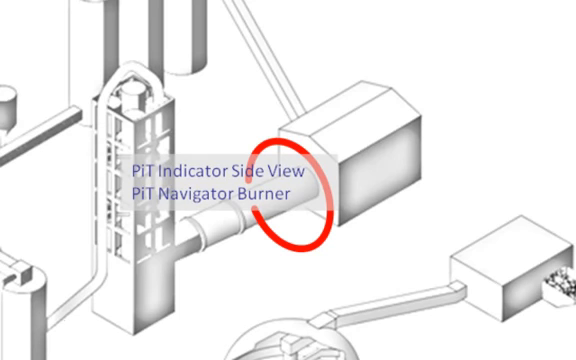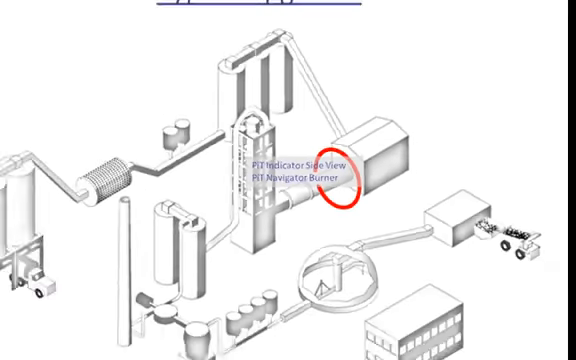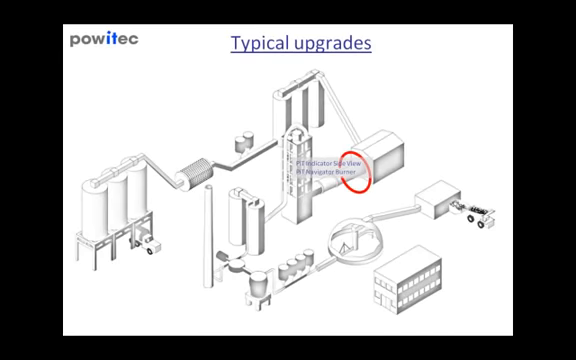This position allows for a side view on the plume, and especially on the plume of every fuel type separately, as well as on the flame diameter. If you want to have more information on the PIT indicator side view, please have a look at the separate movie. For plants having a fully automated burner, the PIT navigator burner adjusts the burner fully automatically according to the information gained from the flame and from the process control system.